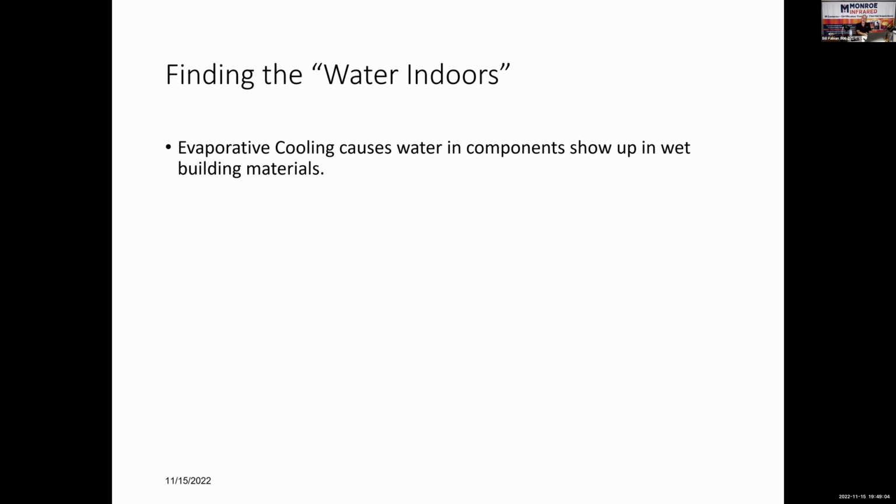Why do we find water inside a house? Because of the evaporative cooling effect. How long is it going to show up? As long as it's wet. The number one condition needed to find water in the house is it must be wet at the time of the inspection. Well, of course, right? Well, no, not of course.